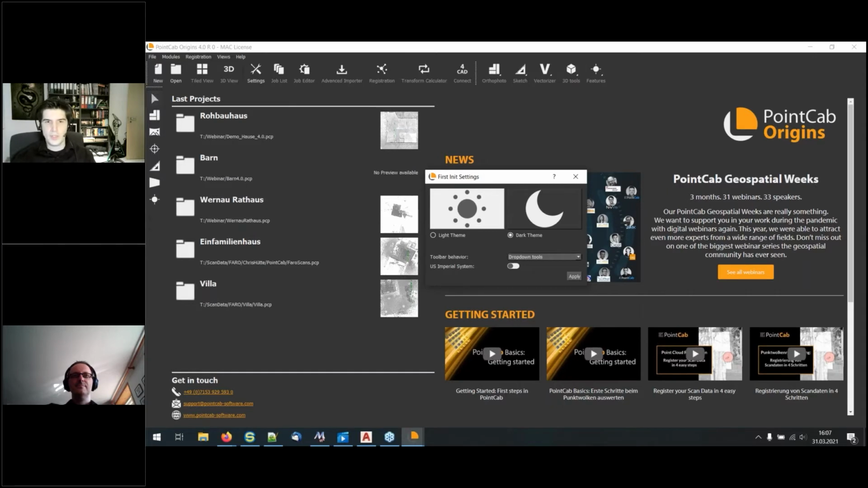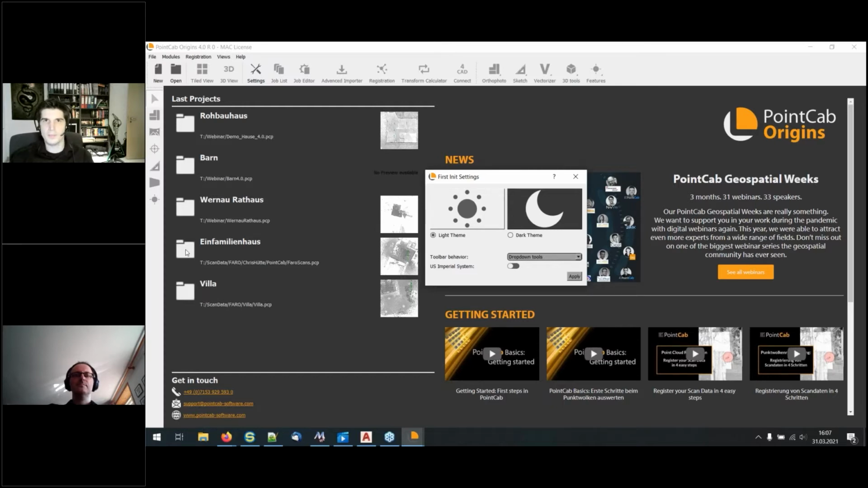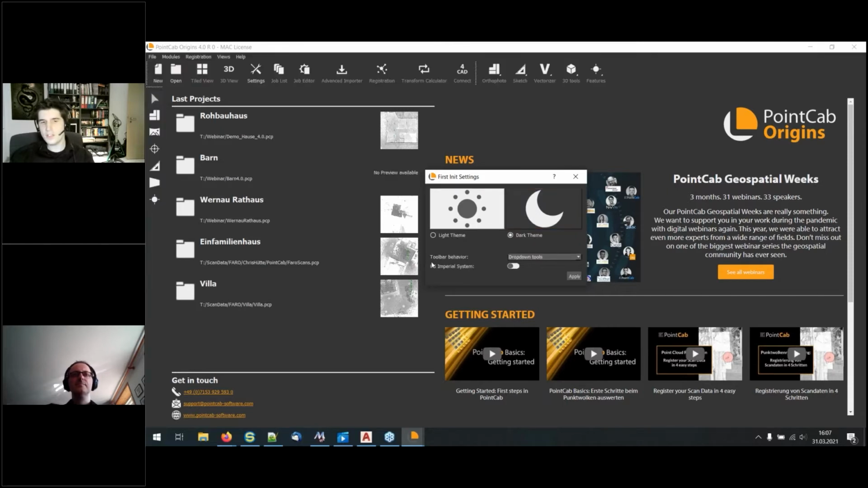What you see here now is the first init settings. You can see here the light theme, dark theme, and the toolbar behavior. So if I click on light theme, you see the known color of PointCab, but standard will be the dark theme. In addition, we have the toolbar behavior. If you like to have the old look and feel of PointCab, then you can choose all tools visible, and then you get all your tools visible there, like you are used to. But the new standard will be drop-down toolbars, so it is a little bit more cleaned up here.